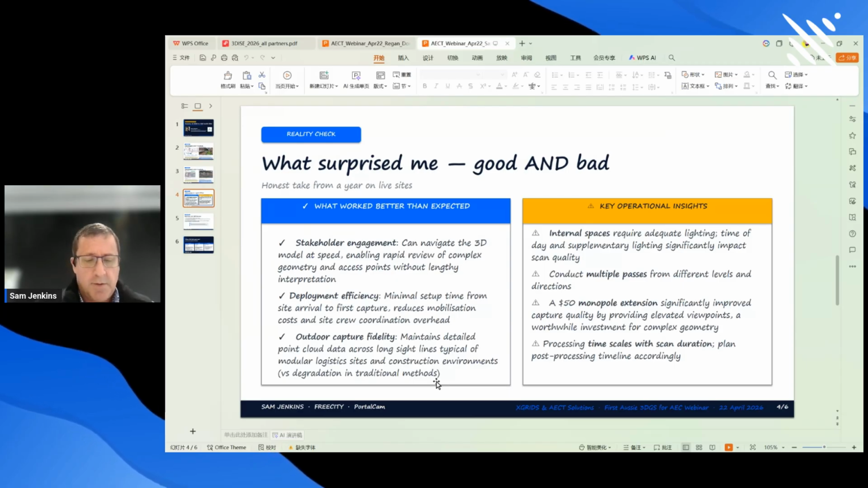The deployment of the hardware is so easy. From getting to site to getting your first capture going, it's a couple of minutes and you're up and away. So really quick, really powerful, and a lot of value for time, money, and the outdoor capture fidelity. So maintaining the detailed point cloud data across long sight lines.